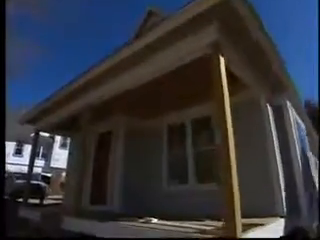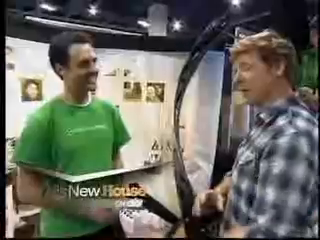Coming up, granite countertops, 5 bedroom.